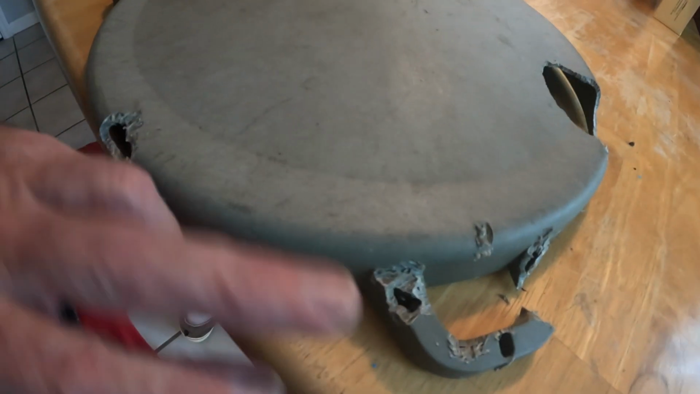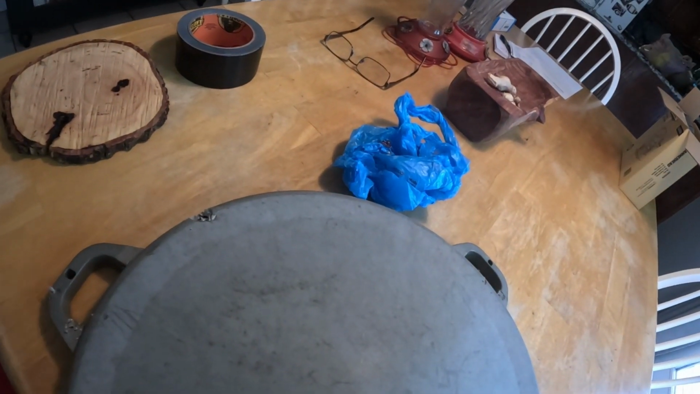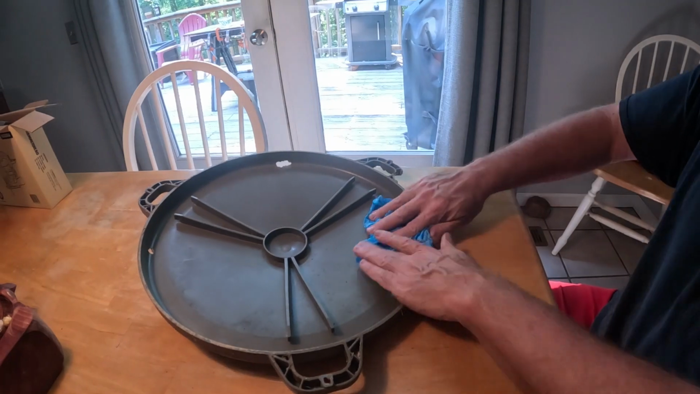All right, well, this thing really got chewed up. The handle, I've got a place here, a big place here. So here's what I'm gonna use. I'm gonna use an Ingles bag, some tape, and a piece of this wood that we had cut. So I think I'll start on the big piece first.